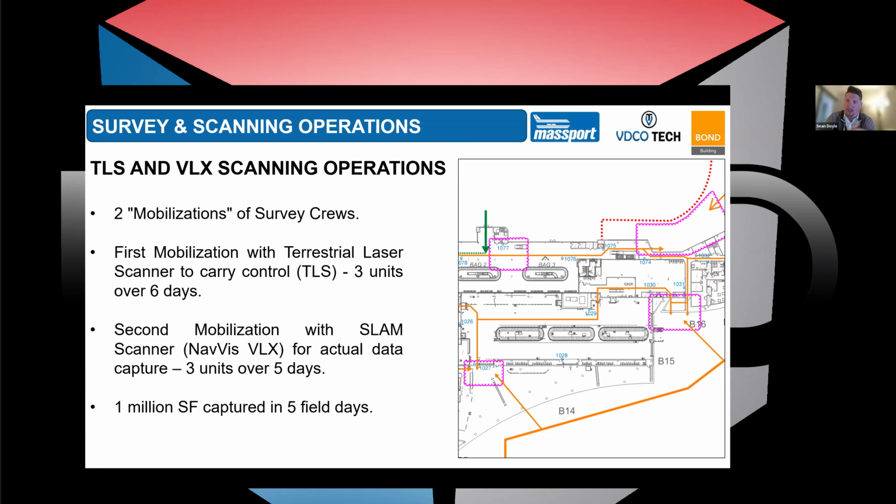We worked through the main thoroughfares of the terminal, on both the secure side and the side post security, where we placed checkerboard targets and monuments throughout the terminal that we were then able to go back and capture with the SLAM scanner. So what could have been 2 months of terrestrial scanning to connect every space, we instead created a backbone with 1/4 inch accuracy checked against the Massport survey control, brought into the terminal and distributed throughout it.